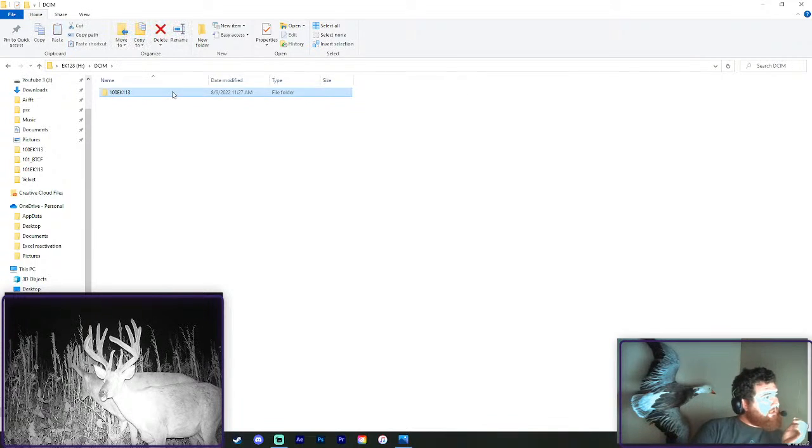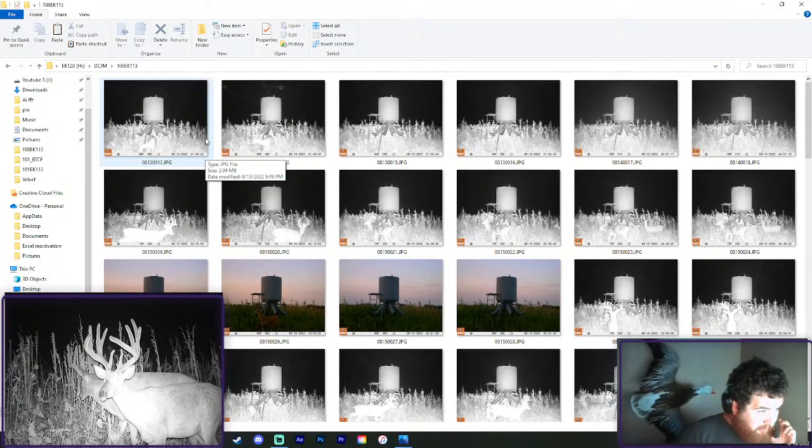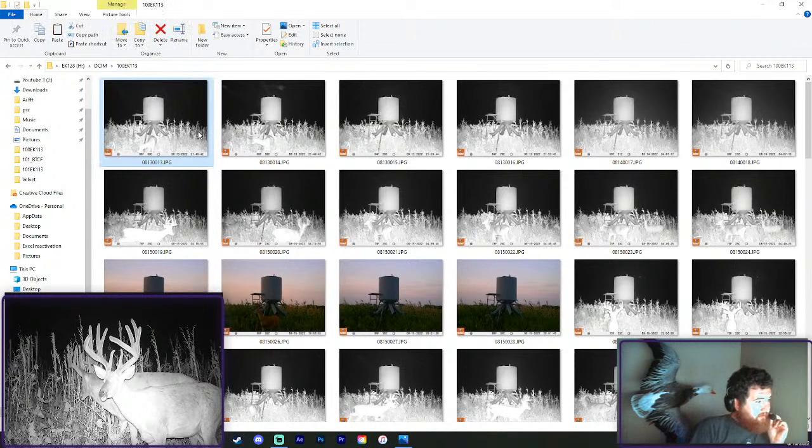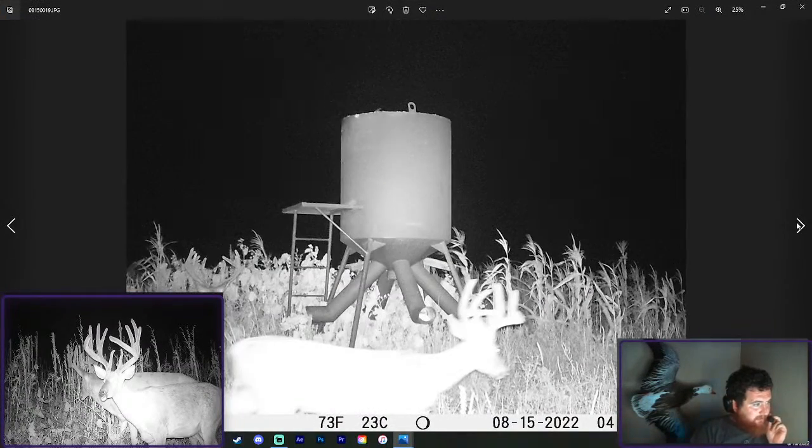Let's see. Only 76 pictures here. This is observation, I believe. Which, Lydia, if you're still watching, this is where you shot your biggest buck ever. 186. Wish I would have had a camera for that one.